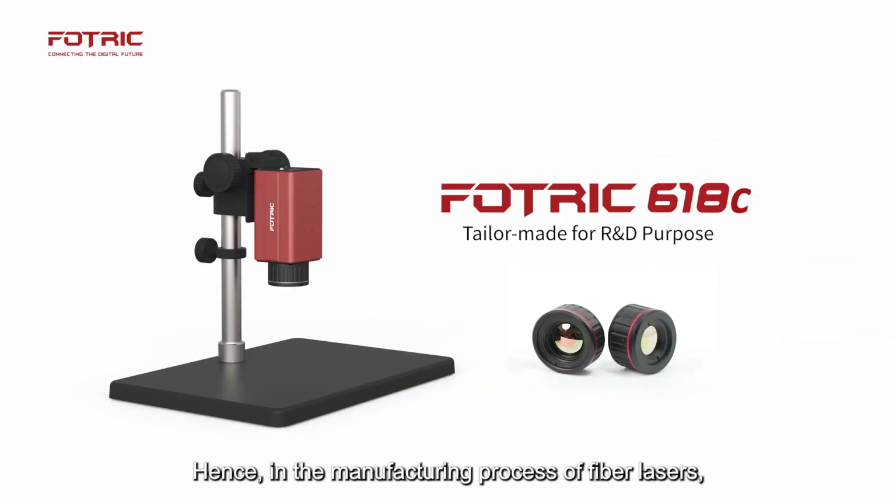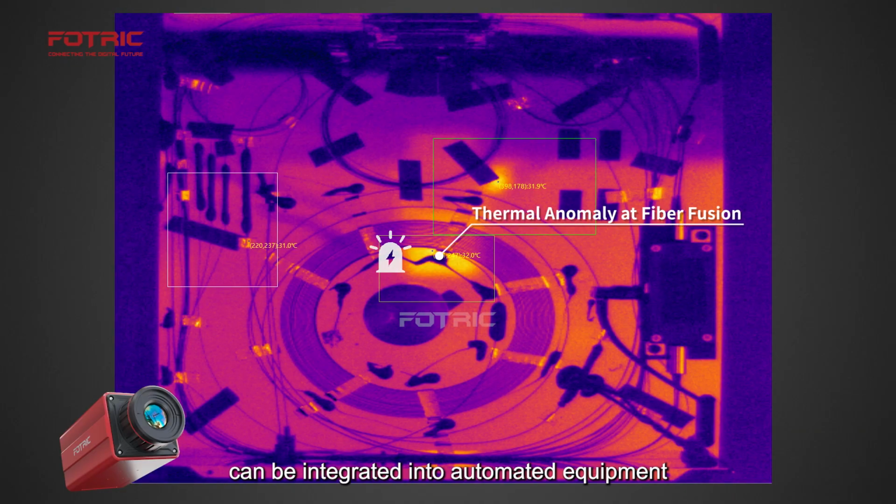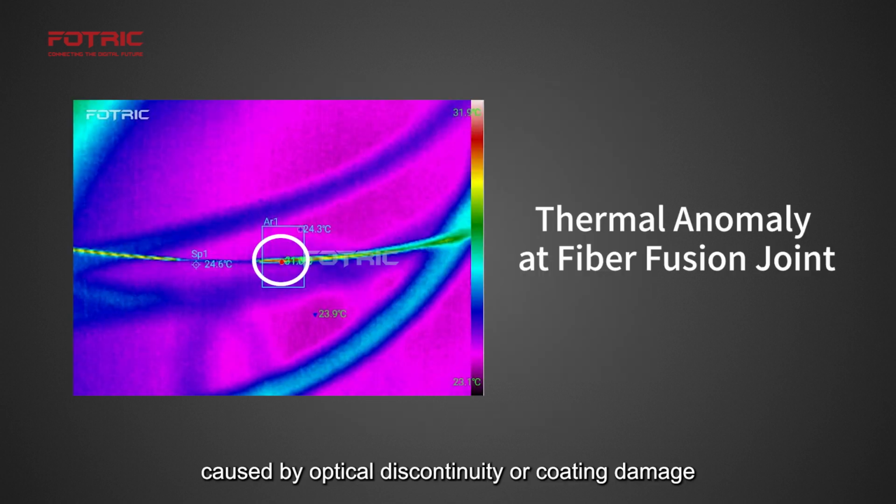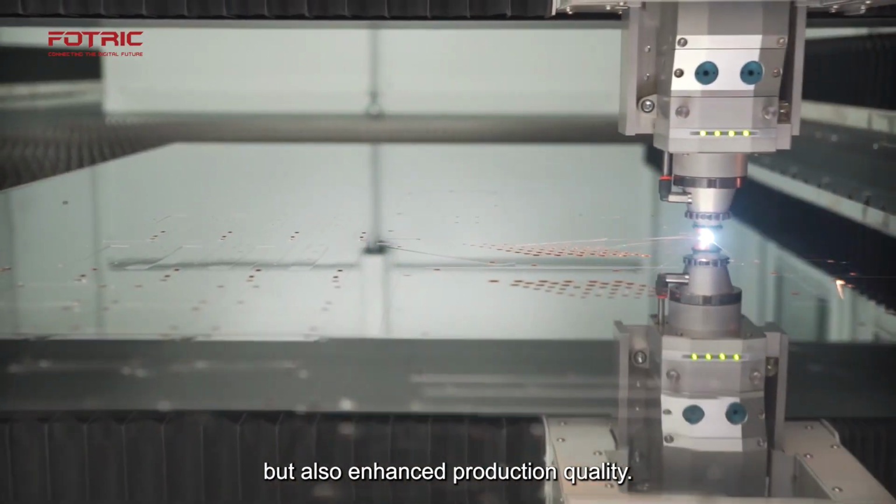Hence, in the manufacturing process of fiber lasers, an R&D thermal imager can be integrated into automated equipment to collect temperature data from the fiber. This allows for the automatic detection of high-temperature defects caused by optical discontinuity or coating damage at the fiber fusion points, ensuring not only testing efficiency, but also enhanced production quality.